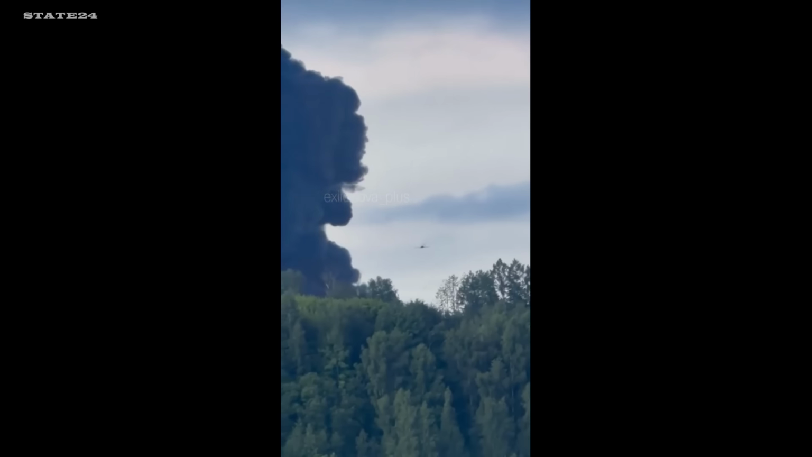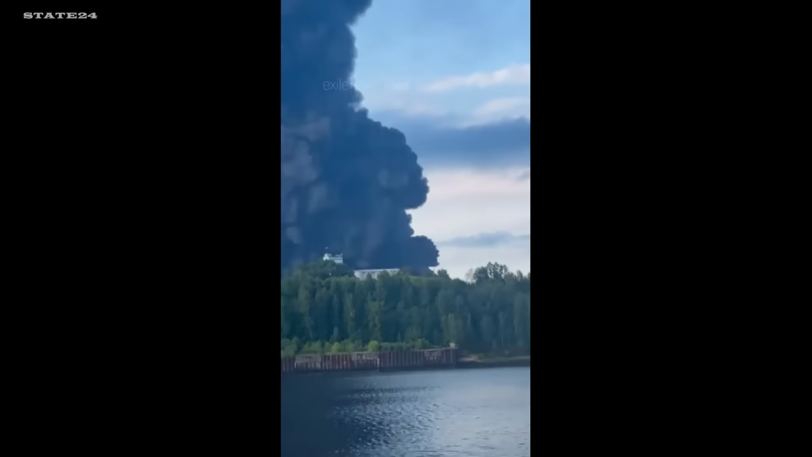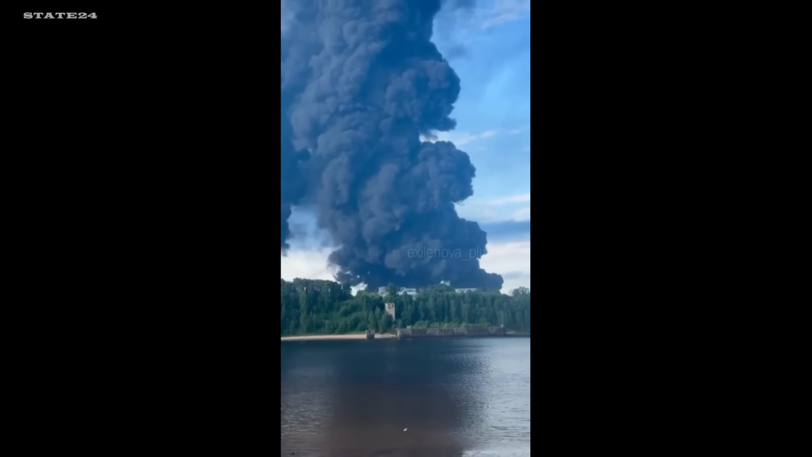Same depot, hit again. What was left after the first strike? Gone now? Russia isn't repairing this. This is permanent damage.